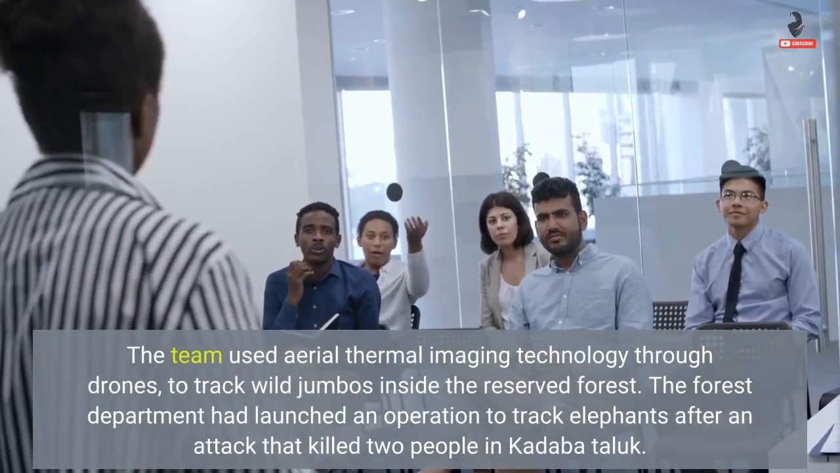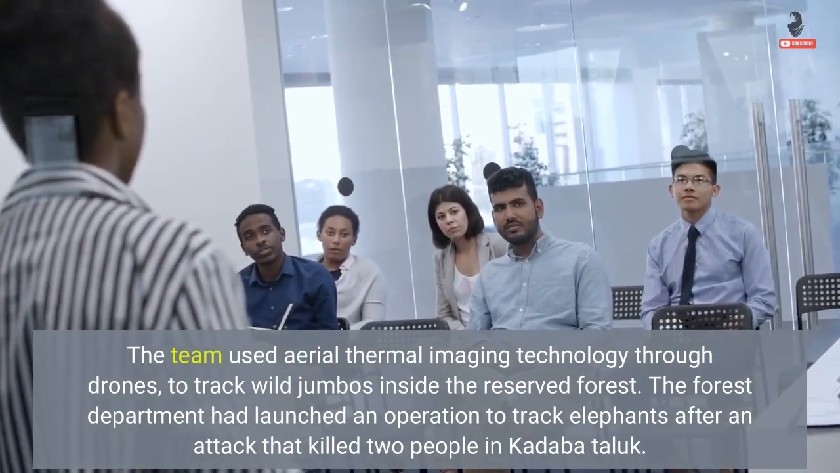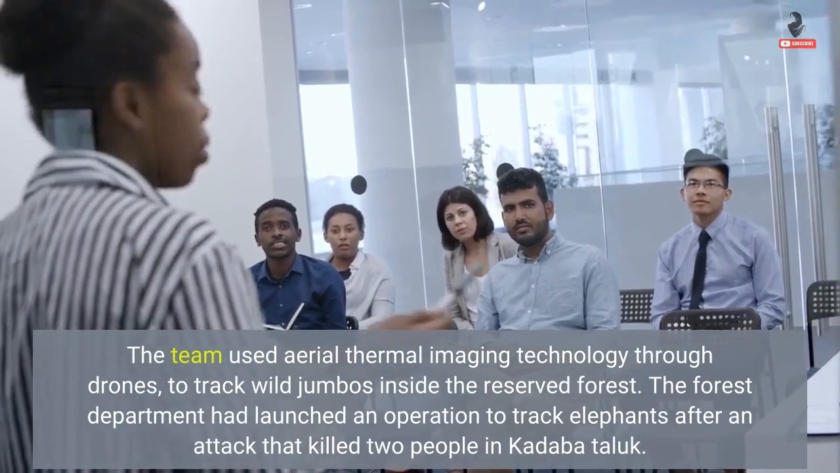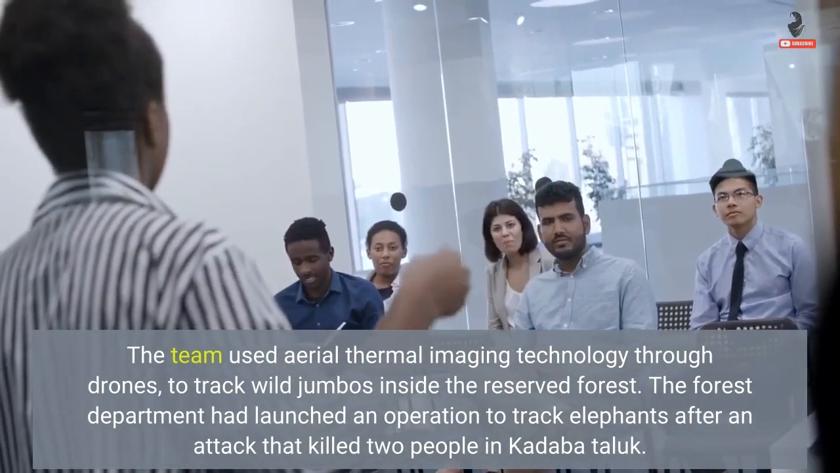The team used aerial thermal imaging technology through drones to track wild jumbos inside the reserved forest. The Forest Department had launched an operation to track elephants after an attack that killed 2 people in Kadaba taluk.